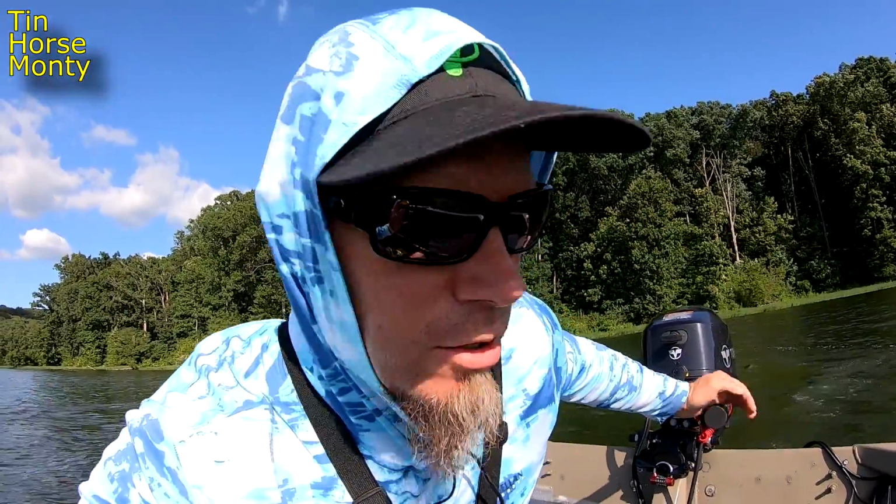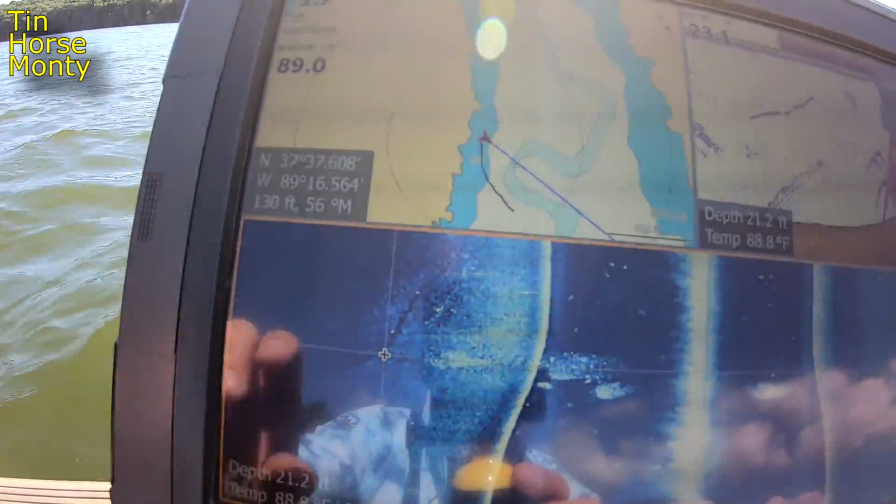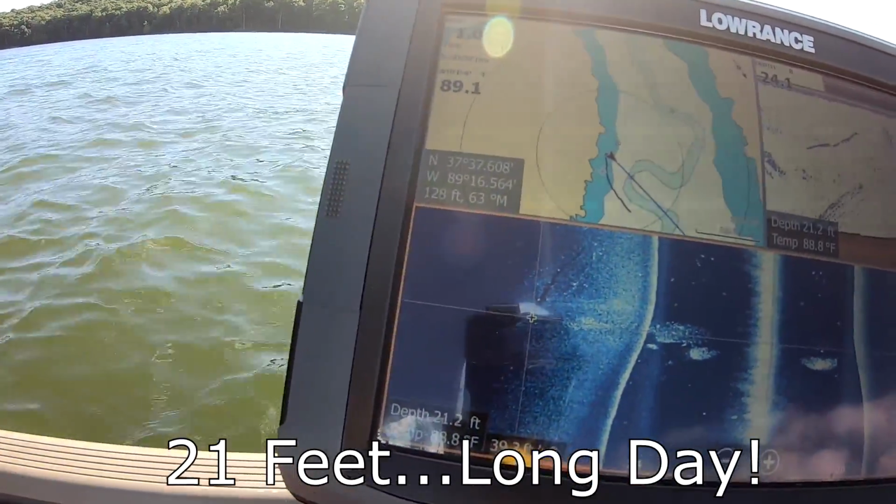Okay, I found my first little piece of cover here. It's kind of windy out here. Hope you guys can hear me talking loudly here. But what we've got is a little laydown. Let me shut this motor off. Got a little laydown here on the side scan. I don't know if you can see that. Just a really small laydown. It's sitting out there in about 10 feet or so.